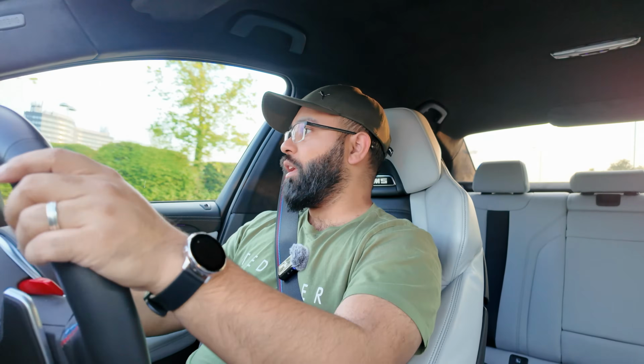Now, I want to set the standards for this challenge to be that I will be looking to do the correct speed, the normal speed. So it's currently 8:36, and the main thing for me here is I want to set the car on a challenge where I'm basically doing the speed limit at every point, and I'm just driving sensibly, and I want to see what kind of fuel economy this car can achieve.